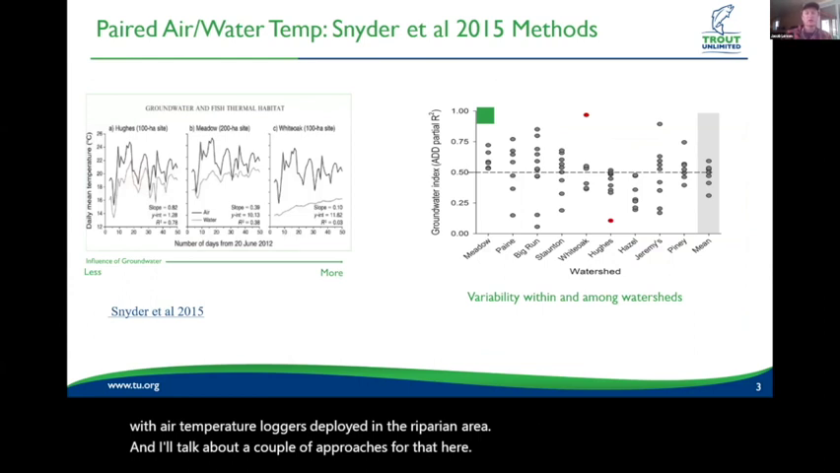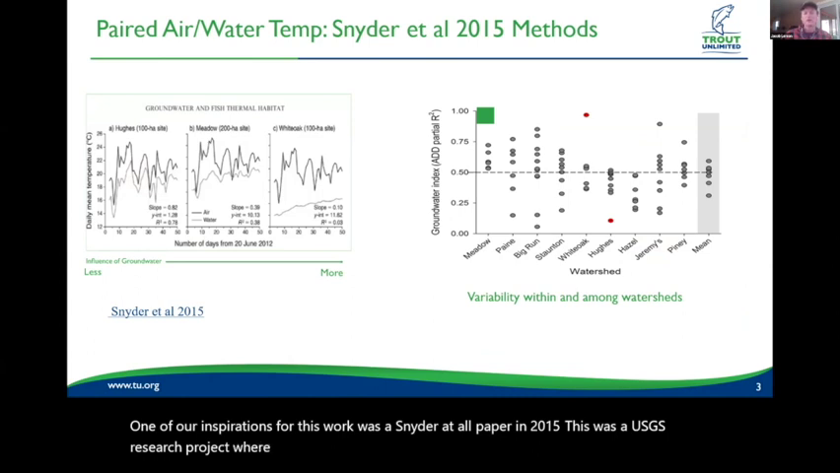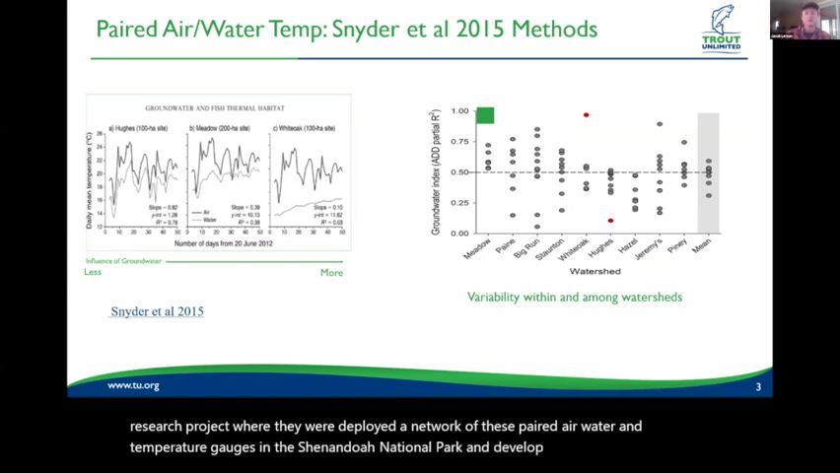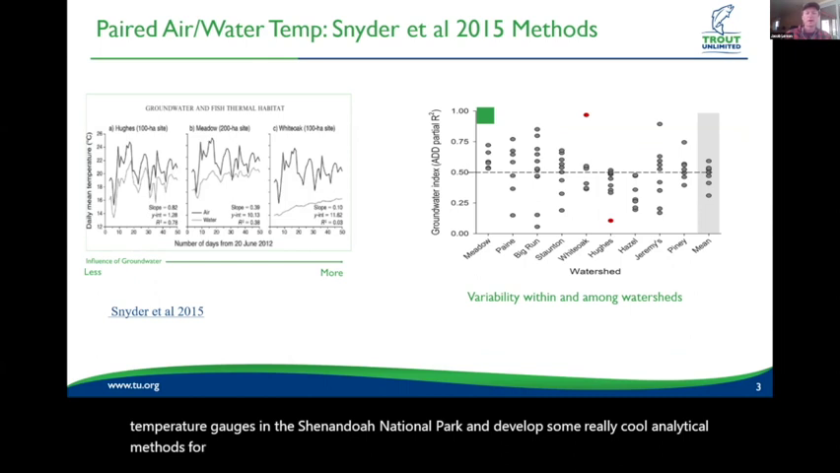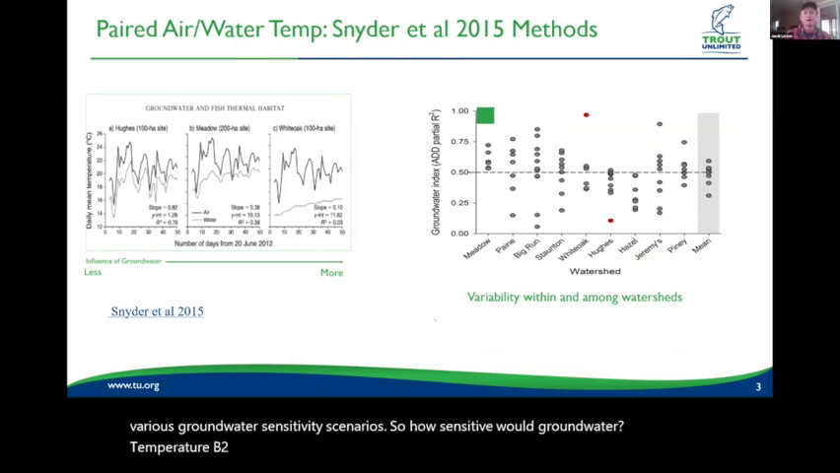One of our inspirations for this work was the Snyder et al. paper in 2015. This was a USGS research project where they deployed a network of these paired air and water temperature gauges in the Shenandoah National Park and developed some really cool analytical methods for modeling thermal habitat suitability under various climate change scenarios and various groundwater sensitivity scenarios. So how sensitive would stream temperature be to air temperature?